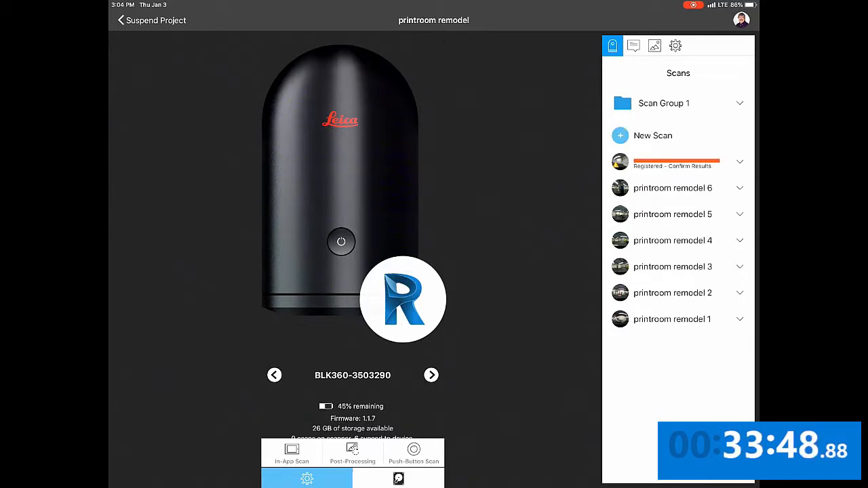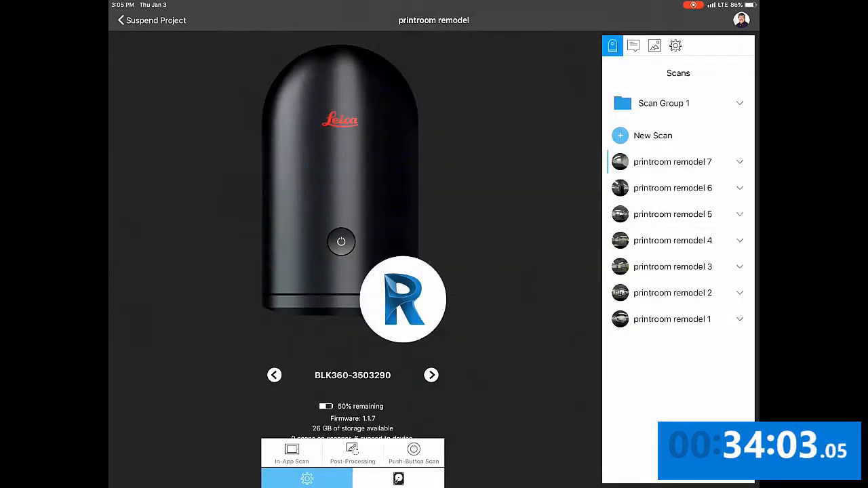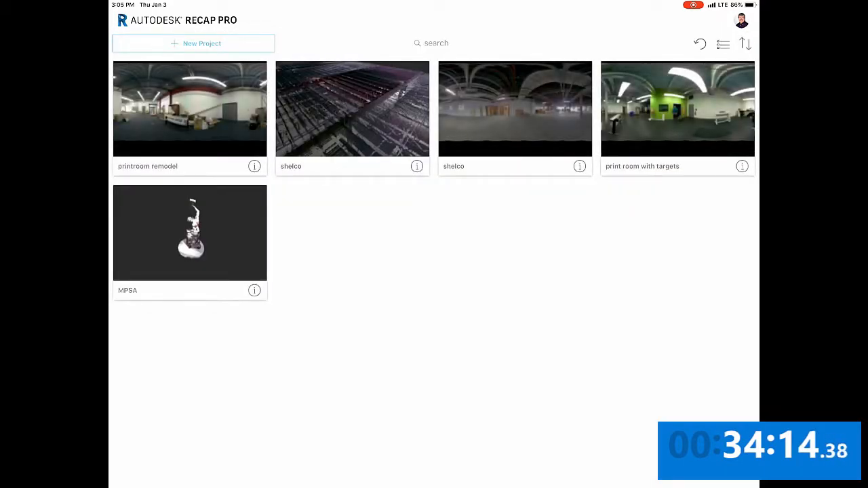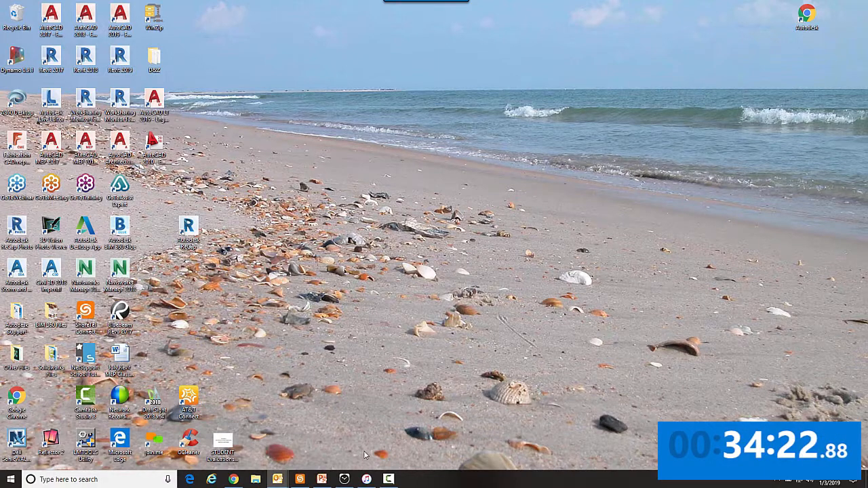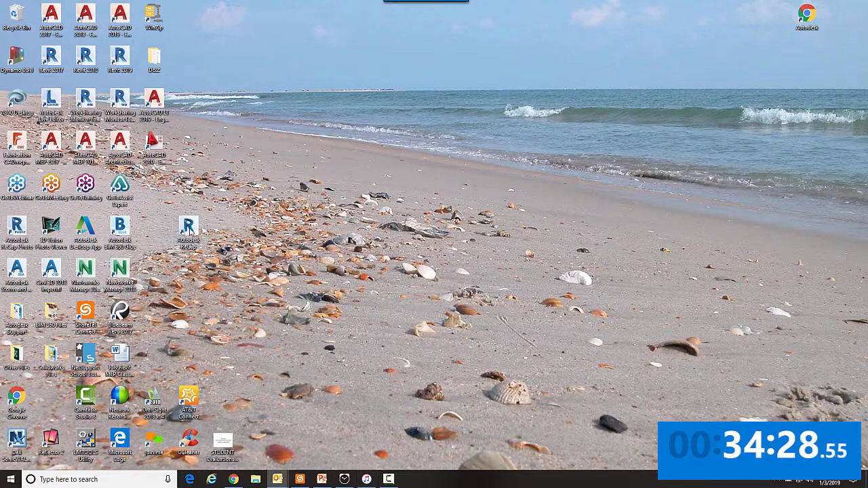Now we're coming to the end of our last scan. And as you can see, once again, our registration numbers are very good. Now we're at the approximately 34-minute mark, and we have basically completed what's to be done on the iPad. Now it's time to switch over to our desktop app. The first thing on the desktop, you need to make sure that iTunes is running. So when we get out of the iPad here and switch over to our desktop, we'll have iTunes running. Then we're going to start up Recap Pro.